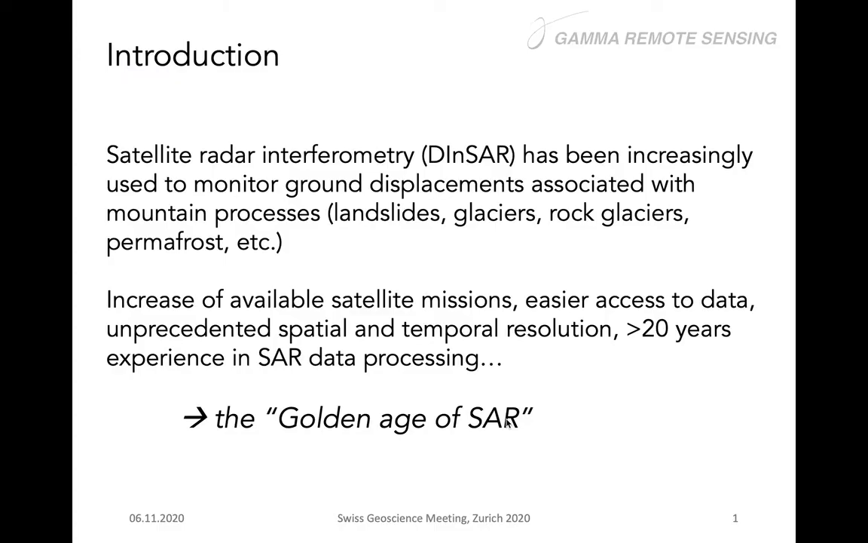A short introduction about the topic. In the last years, we have seen that radar interferometry has been used more and more to study ground displacement associated with different processes, and also mountain processes like landslides, glaciers, rock glaciers, and permafrost degradation. And this has been, of course, correlated with the increase of the available satellite missions.